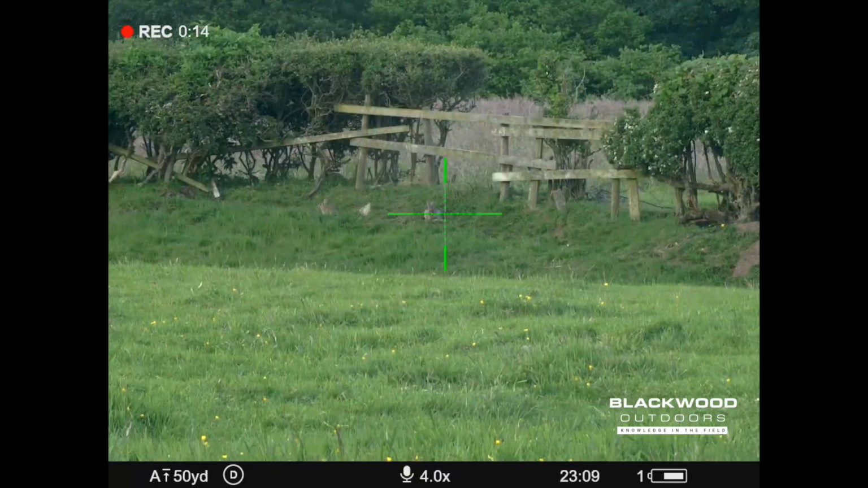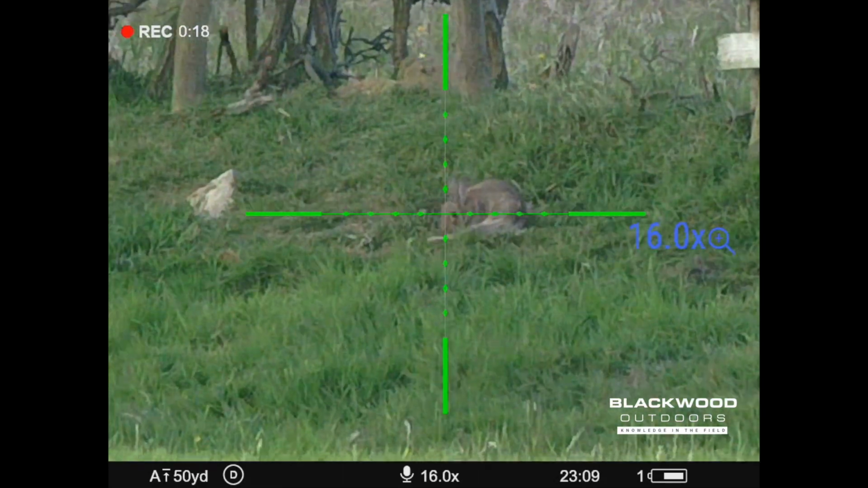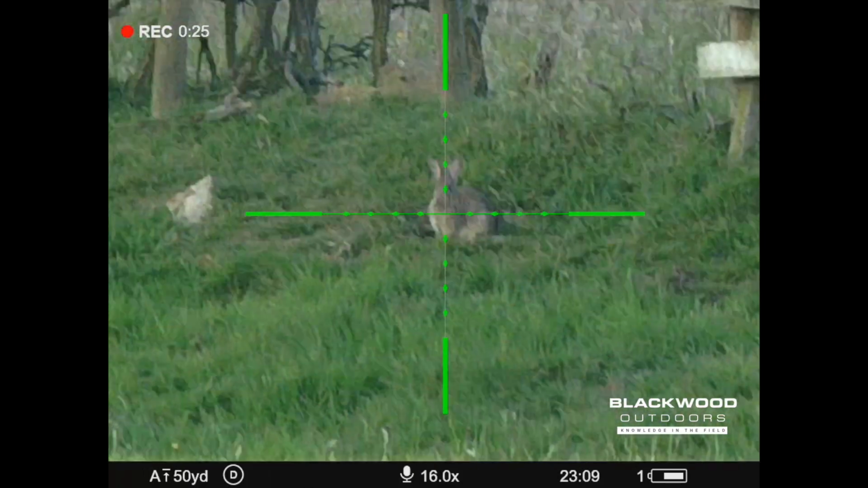So the gun's just been set up on both channels. You do have to set up both channels, the day sensor and the thermal, which is a 2-second process, and it shows you on the actual menu if you've only set one of the sides up.